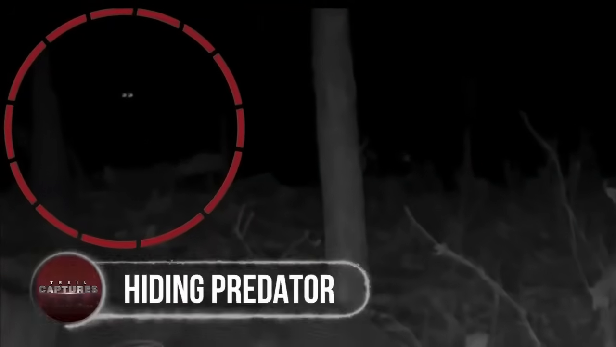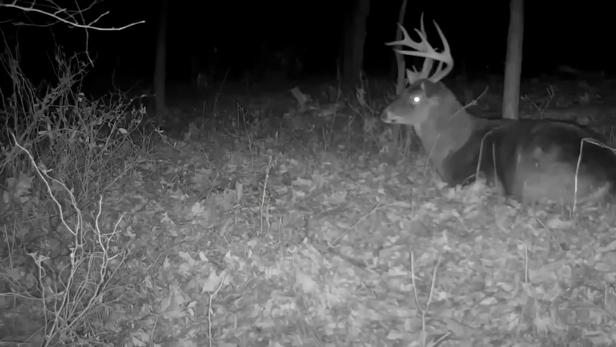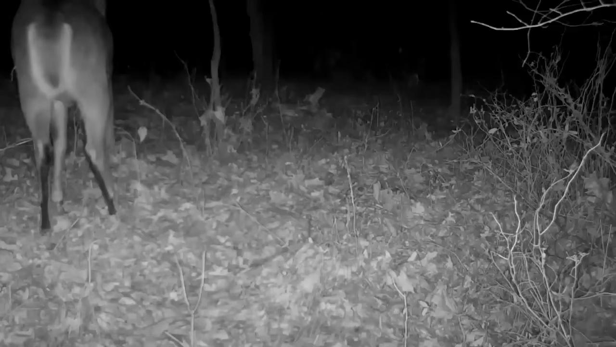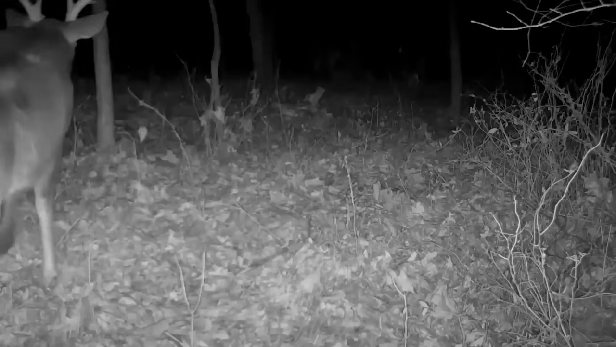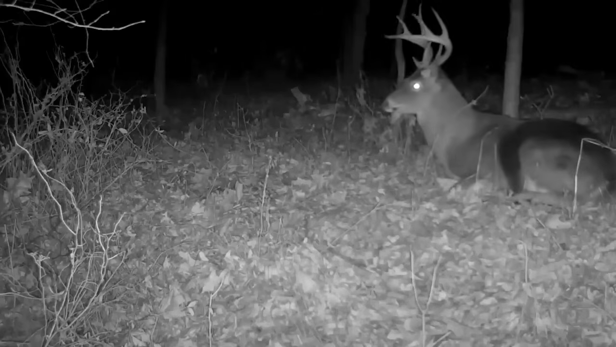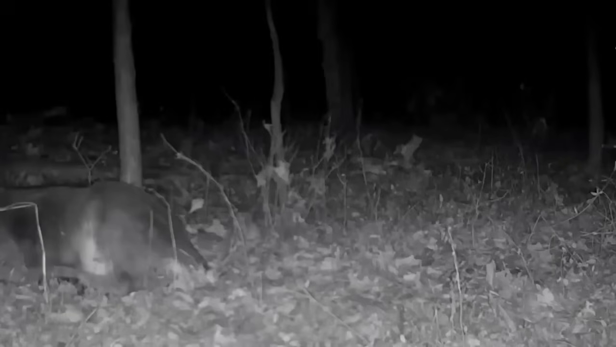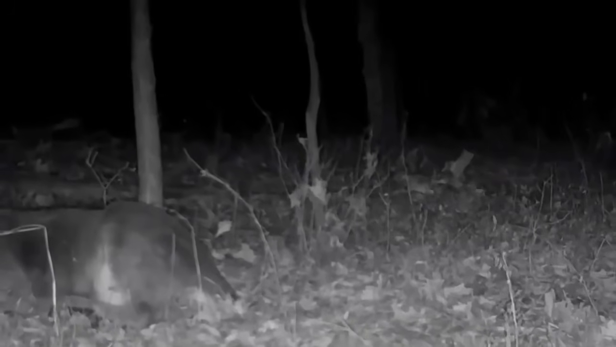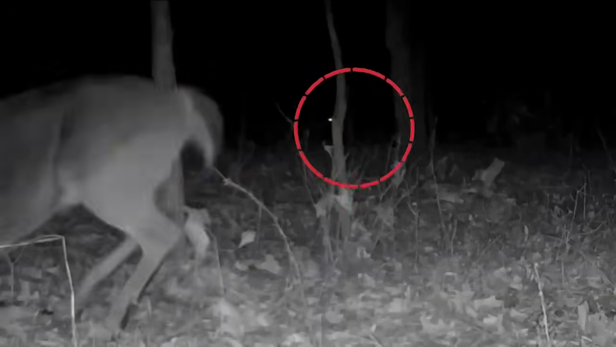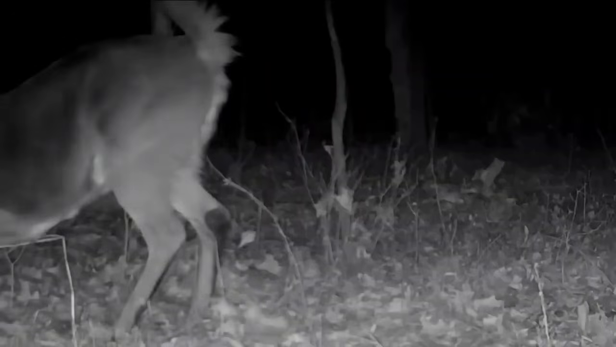Hiding predator. Catching a deer off guard and still not attacking it? Is that really a predator lurking in the dark? Setting up his trail camera, this man did not have any idea that it would capture a failed ambush attack. At first, a deer appeared right in front of the camera and sat there to relax. Dozing there for some time, just when it changes its position and goes a little out of the camera's sight, two illuminated eyes appear behind him and started moving on the side. Realizing that he had been watched, even though sleeping, he quickly stood up and scared the predator.